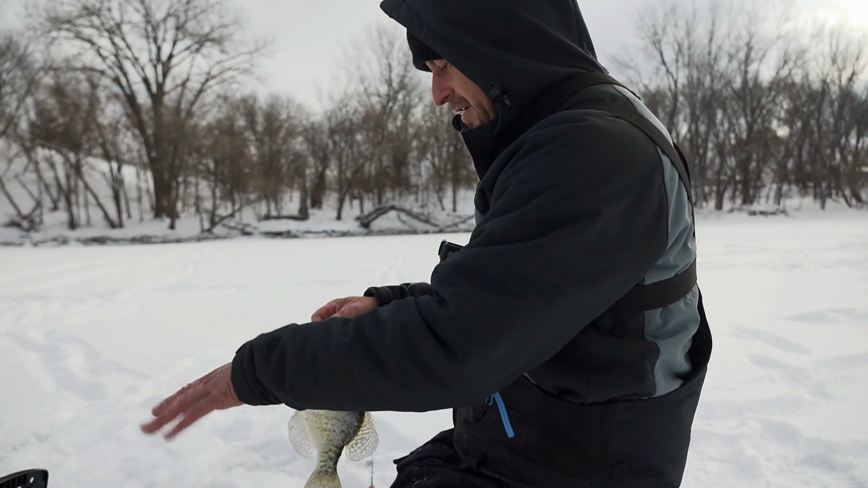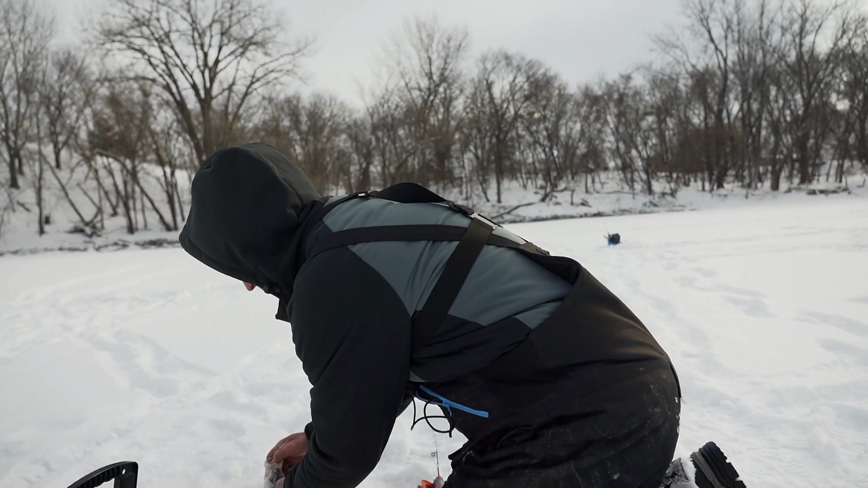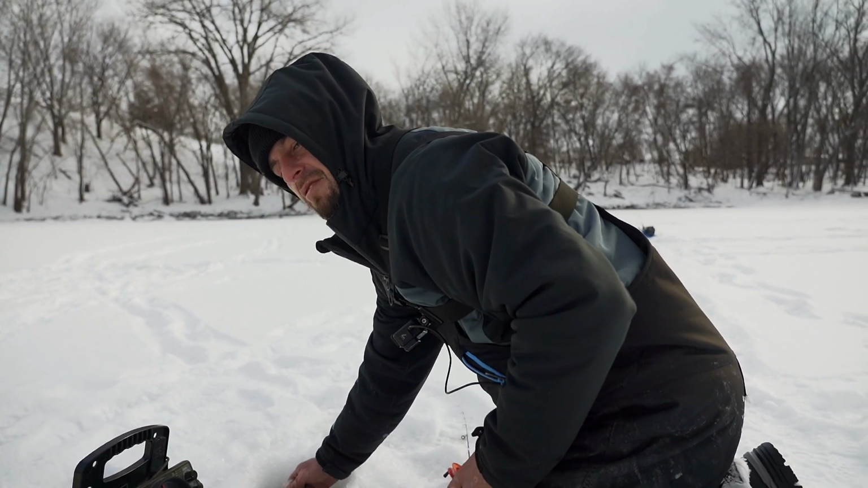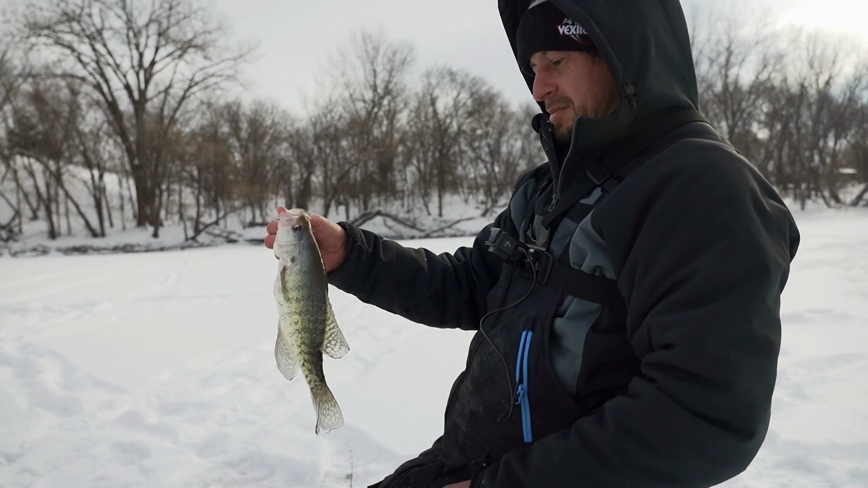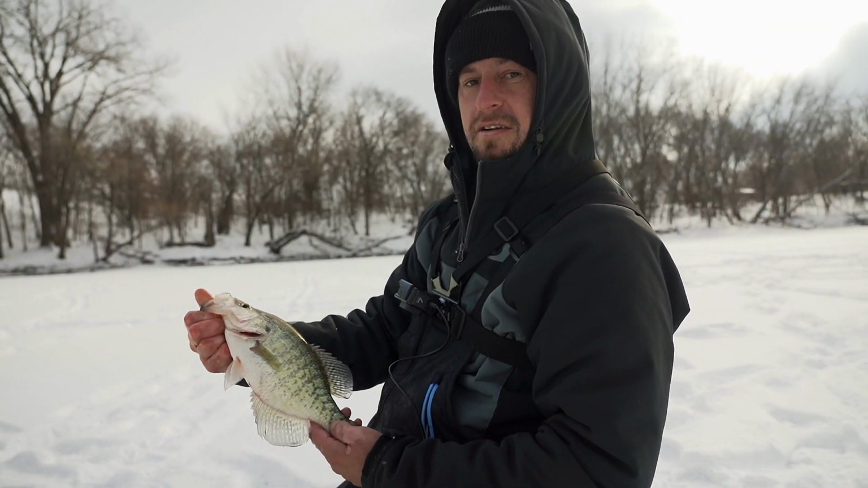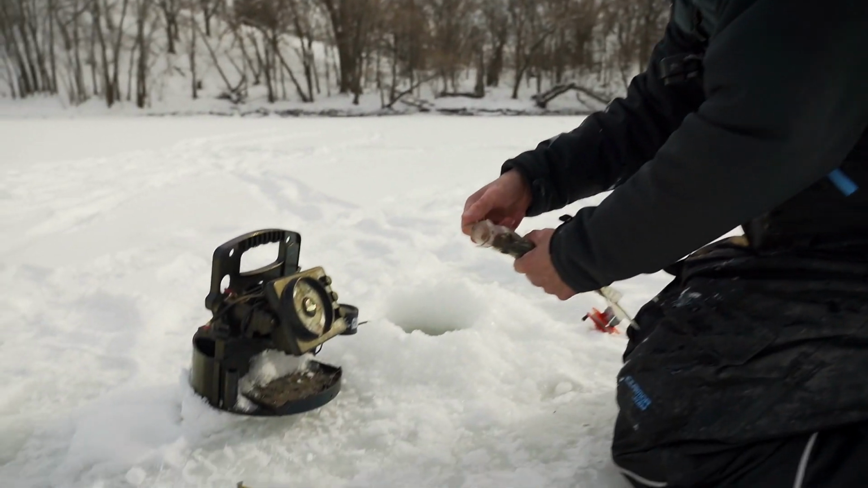Yeah, Bart was over there giving an update, and I actually looked over at him, looked back at my Vexilar, and the big red line was sitting right where my jig was. Spring bobber was bent over, so yeah, pretty nice solid white crappie. Beautiful fish. Let's get her back before she freezes.